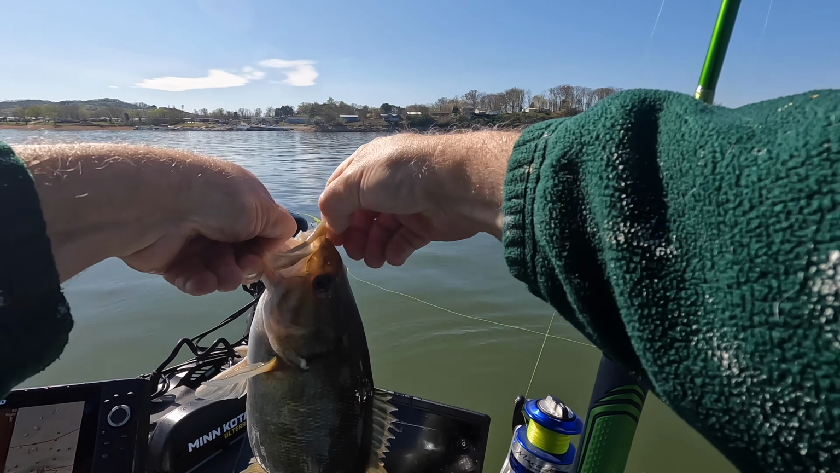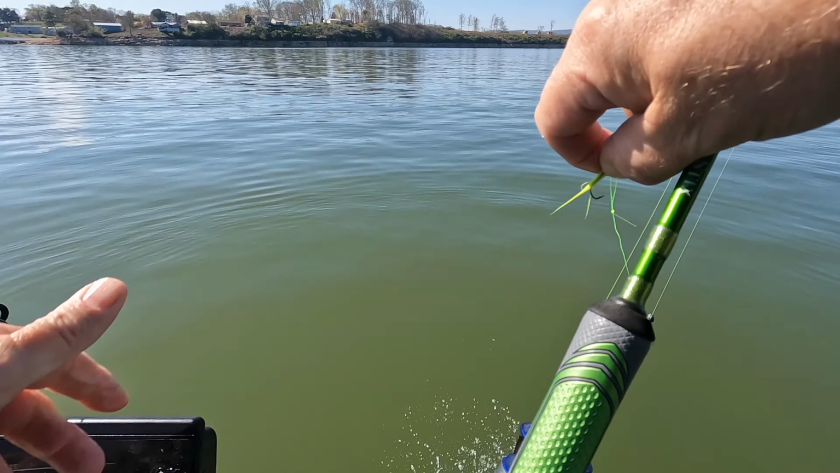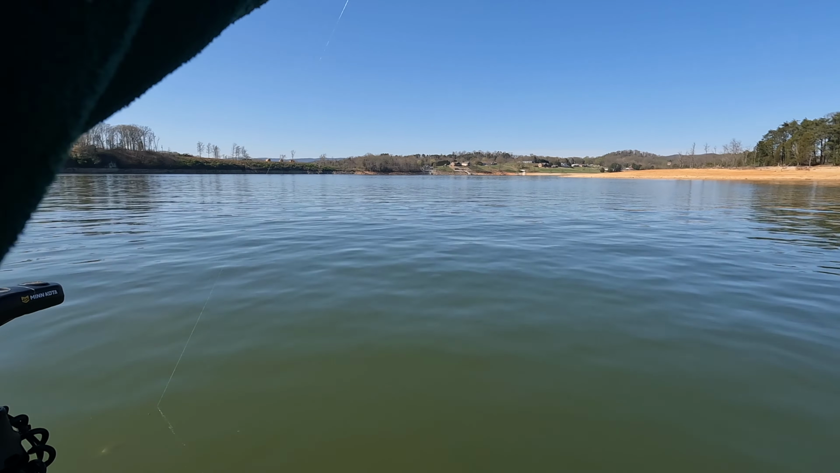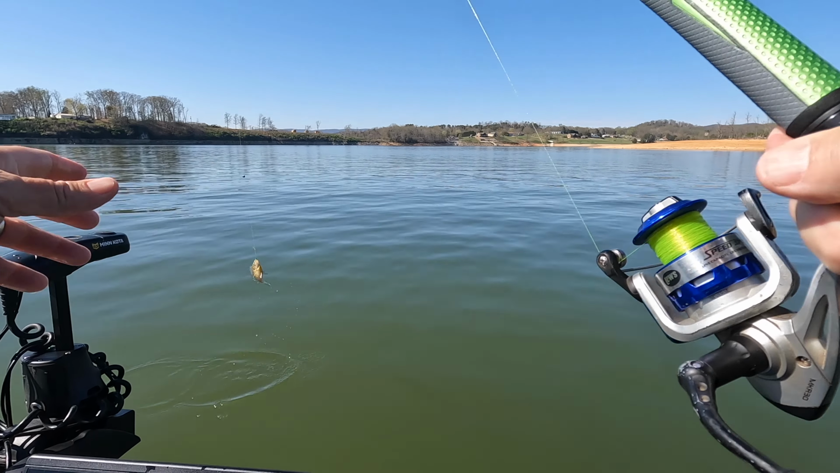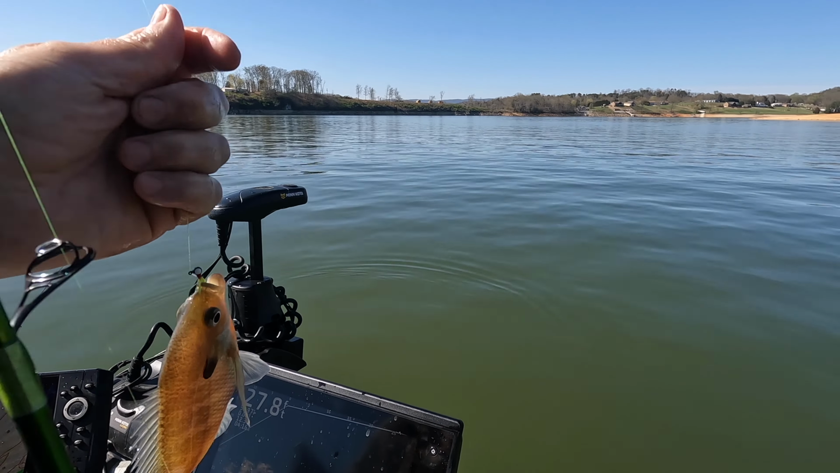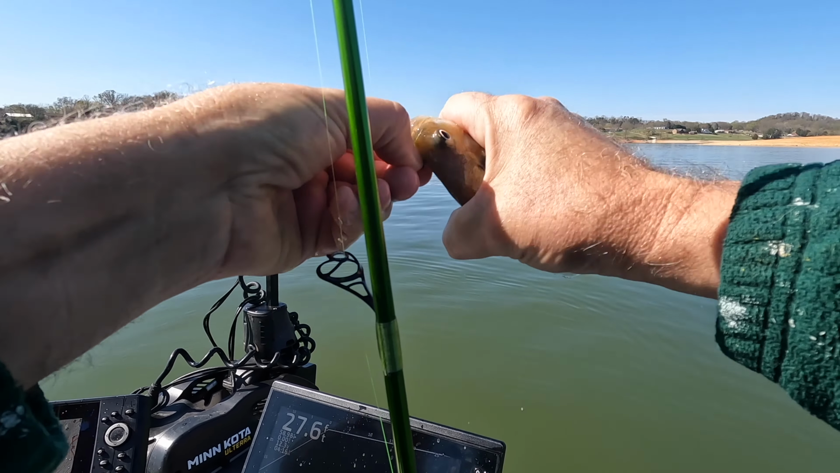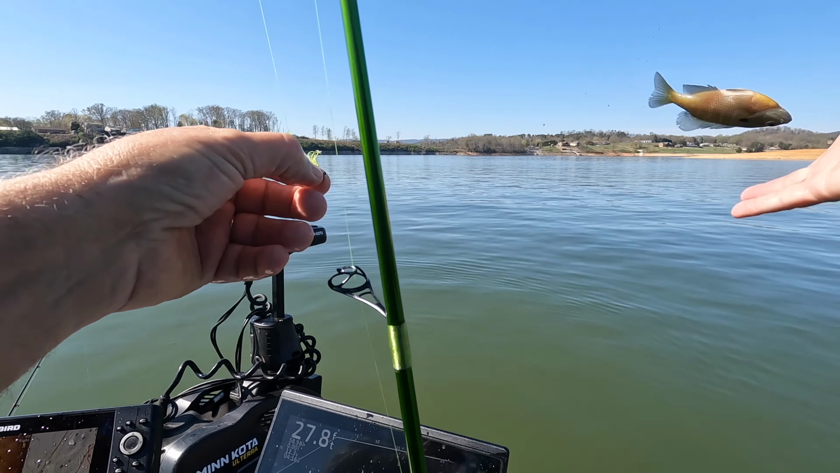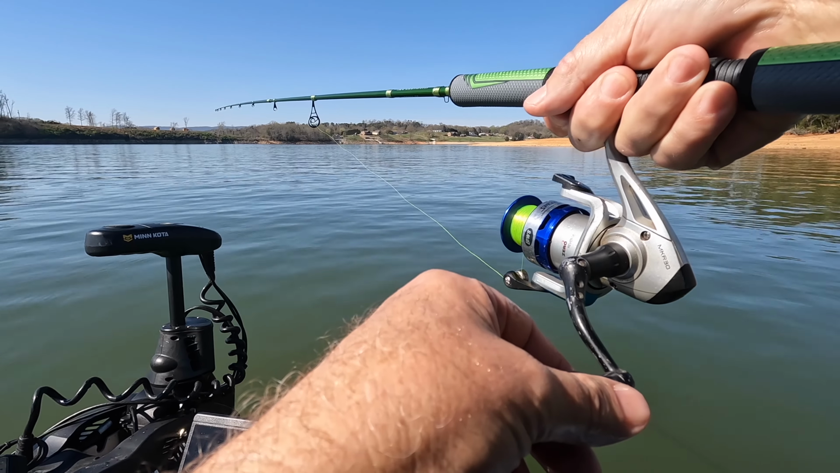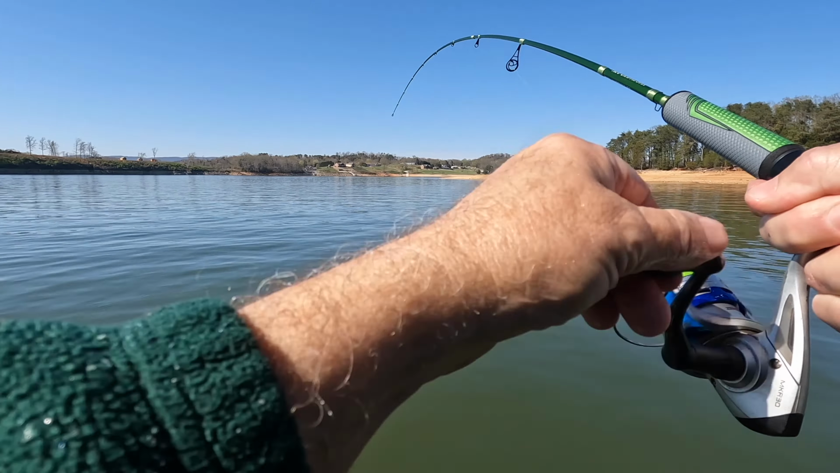Tennessee state record, right? Holy heck. Got him. Bluegill. Well, Mike, you're the multi-species guy. Guarantee you that's what those are. Got him. That's a crappie.